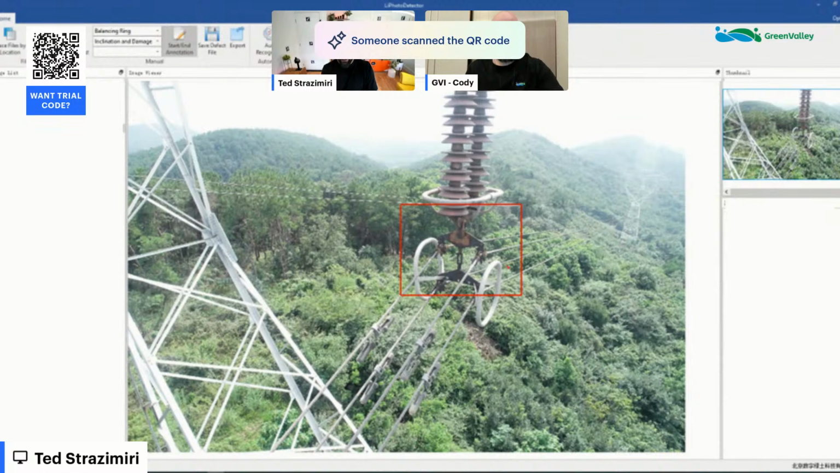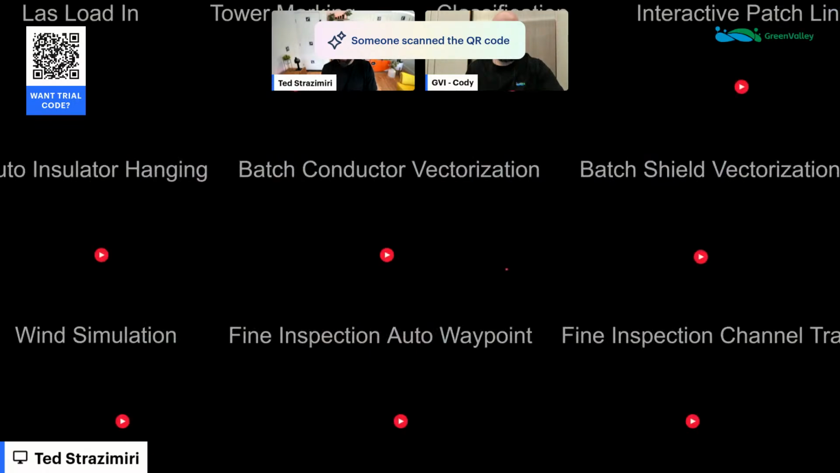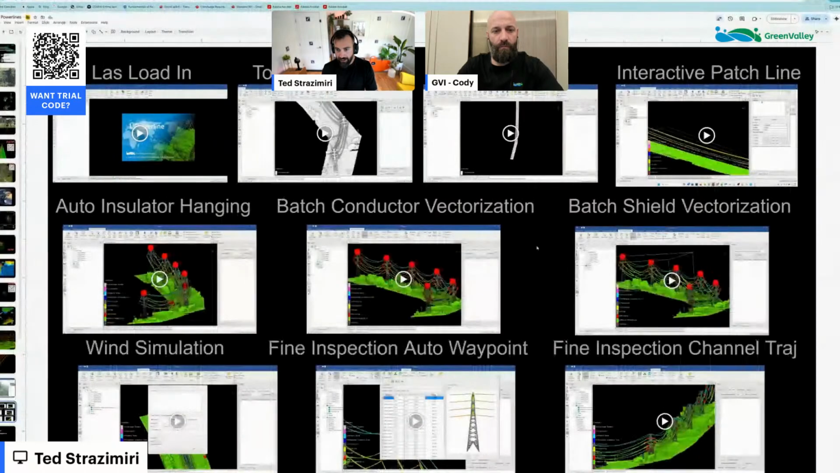Now, how do you do all this? We'll go through the workflow. I asked Cody to put together kind of like a batch of videos showing the most important features, and we'll play through that, and Cody will explain what's happening on screen.